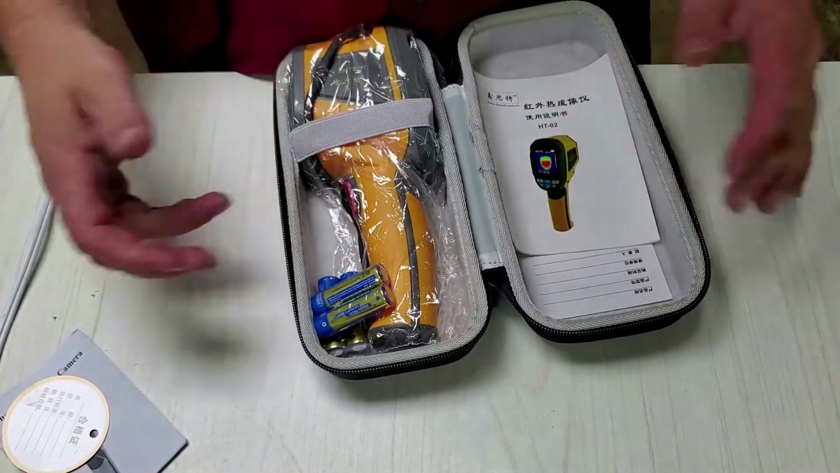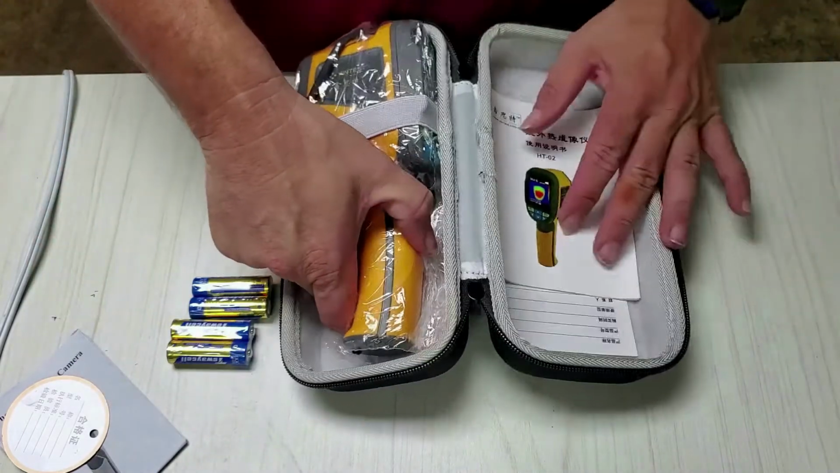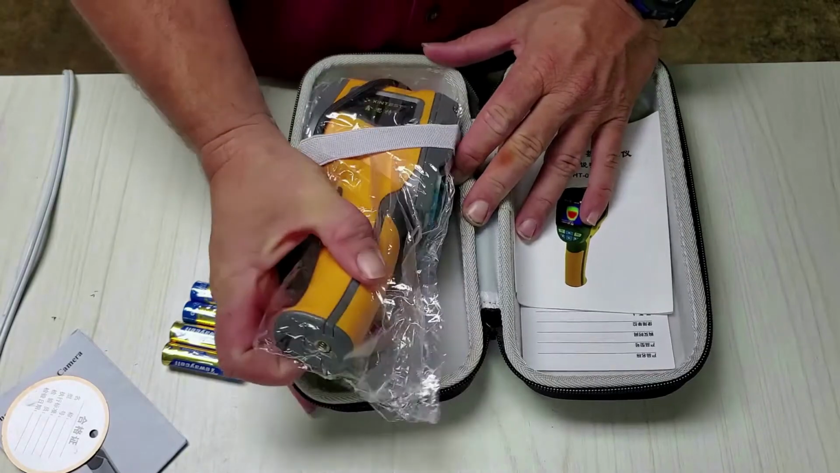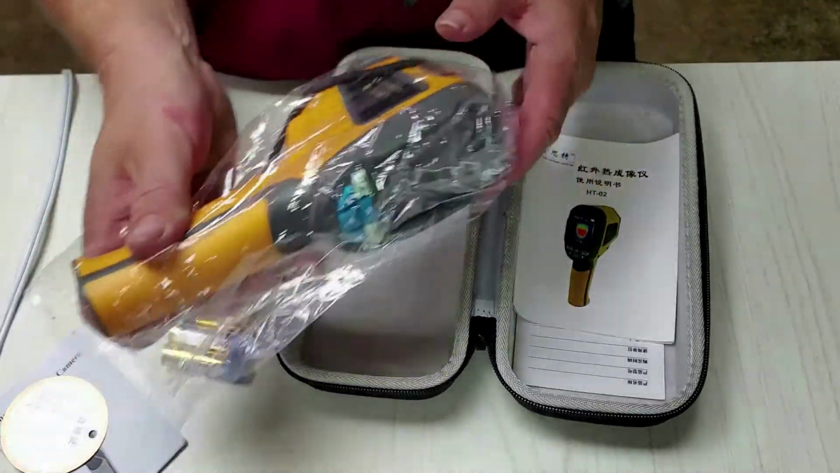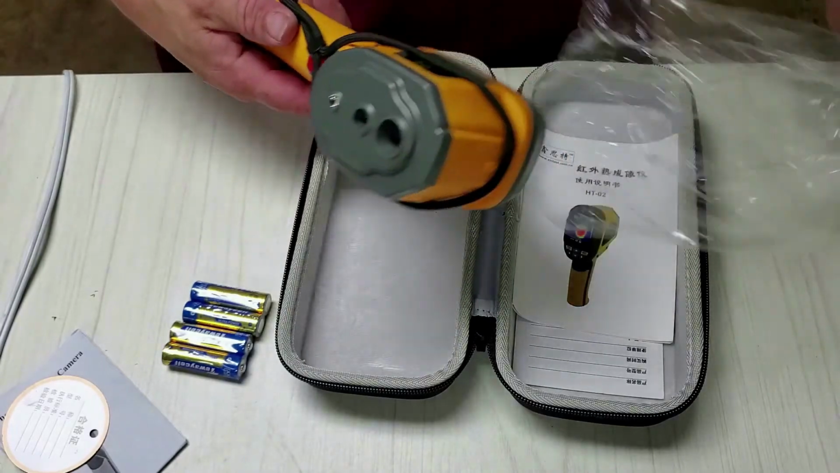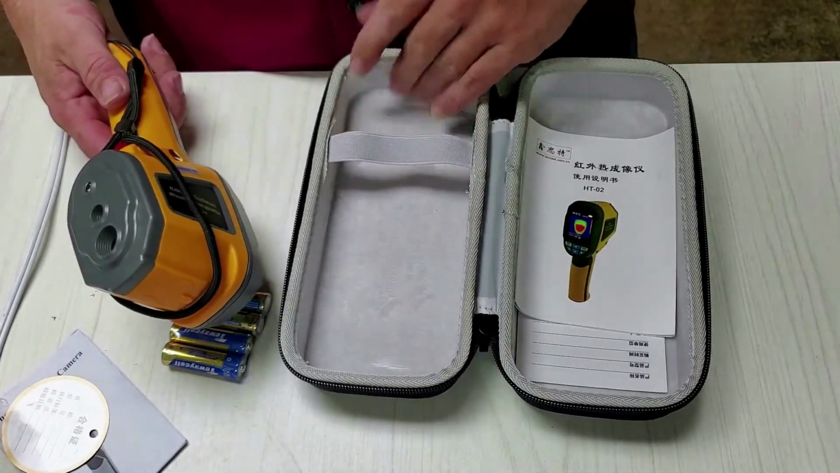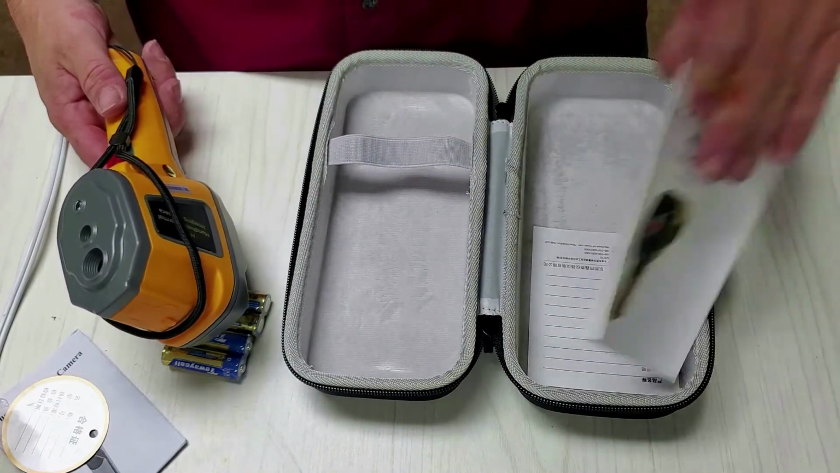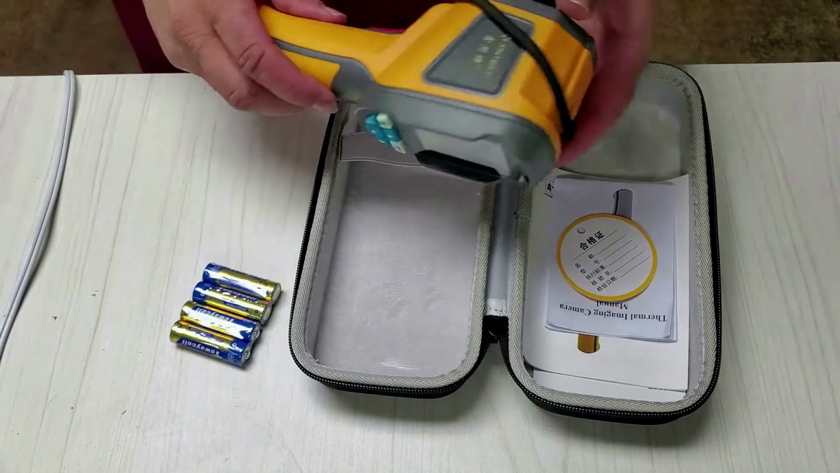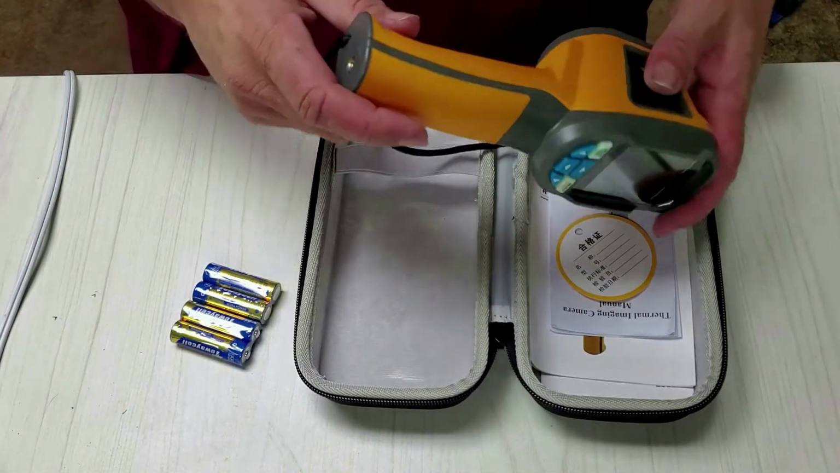Instructions. I know, I never read the darn directions. Here it is. I was not expecting this until like end of September. So I am, ooh, felt. Well, at least I know it'll be well protected. I'll just keep this stuff in here with it.